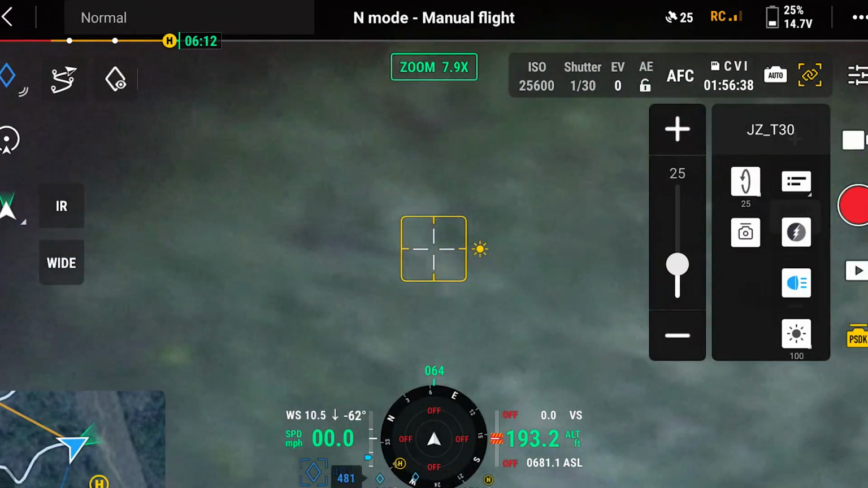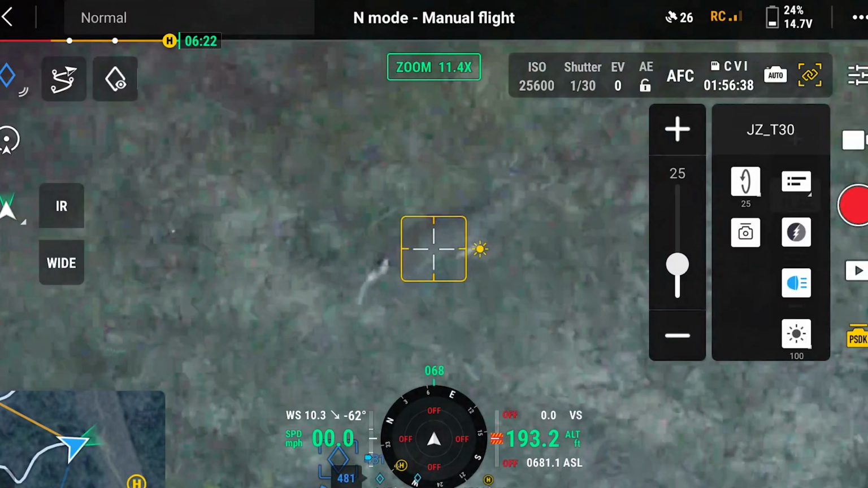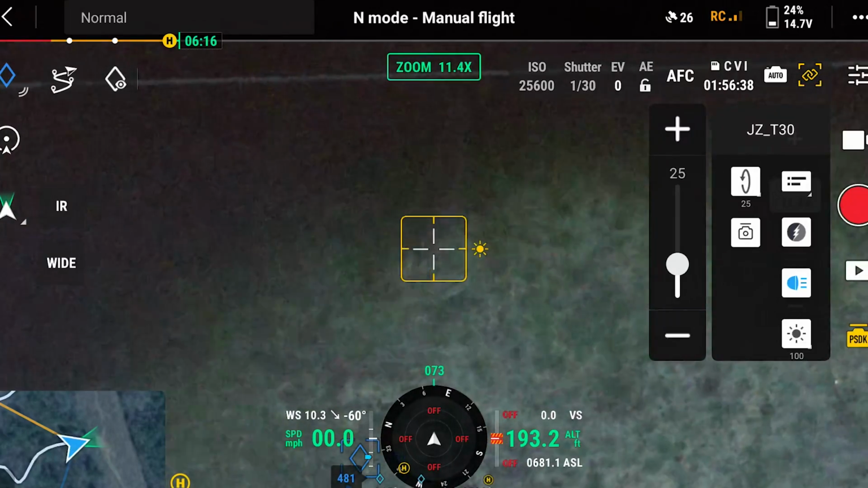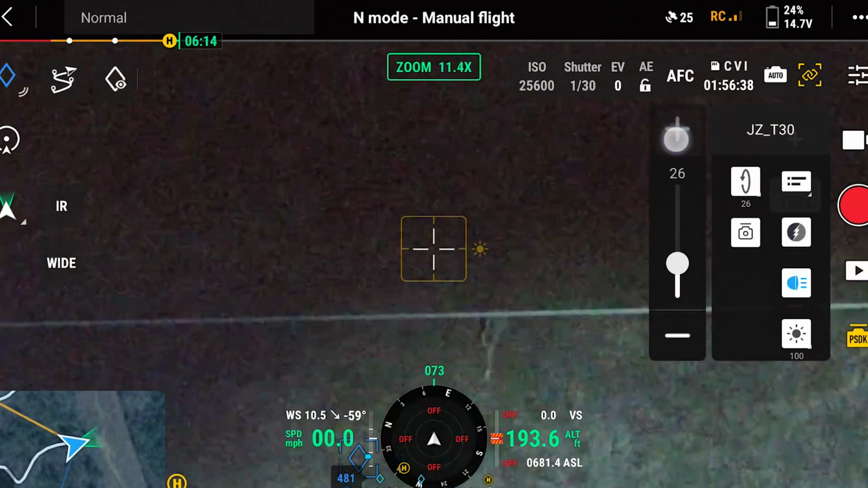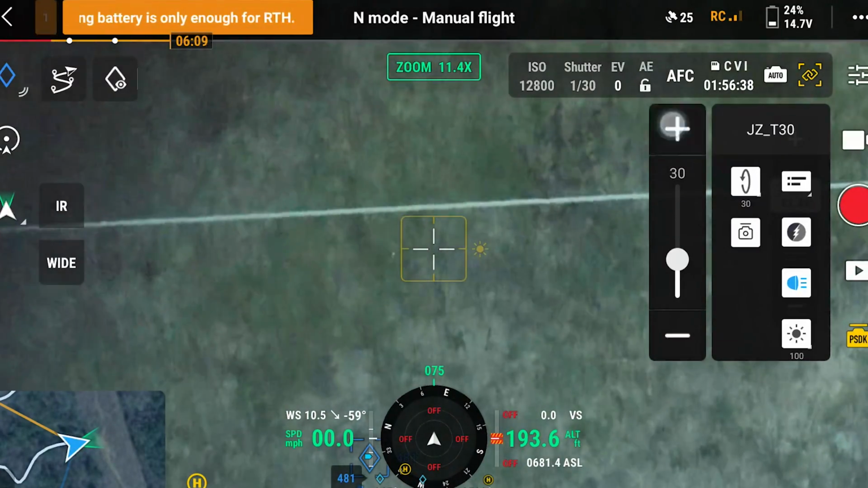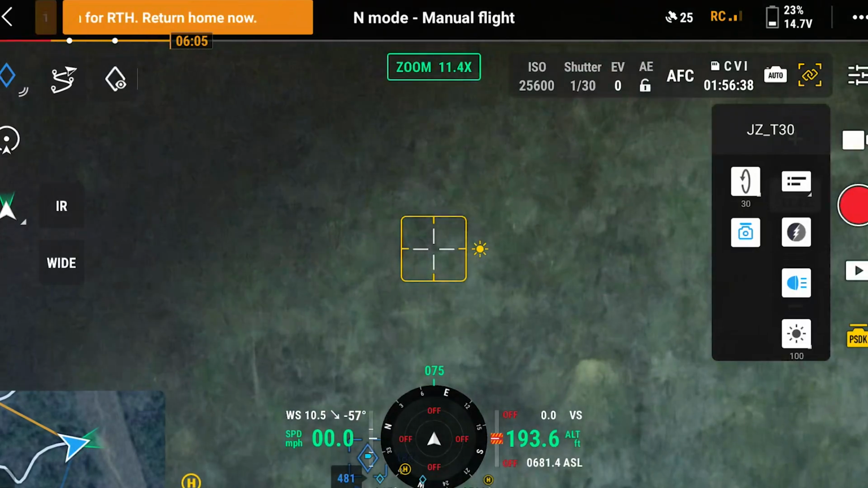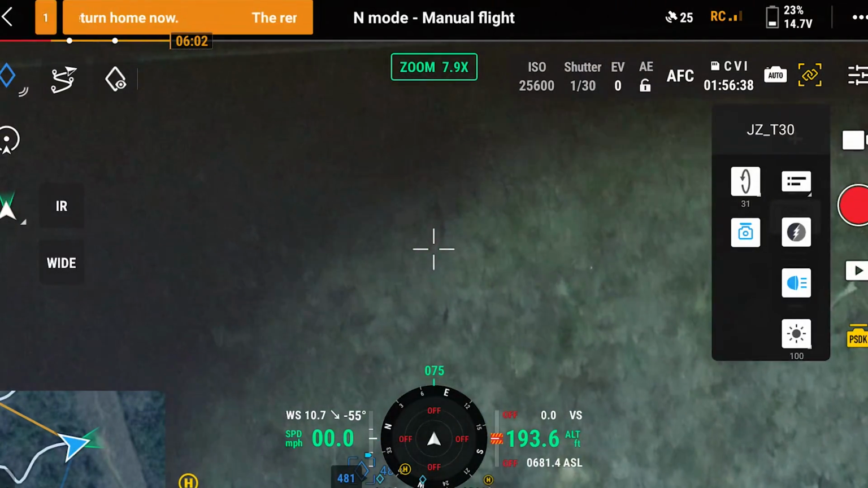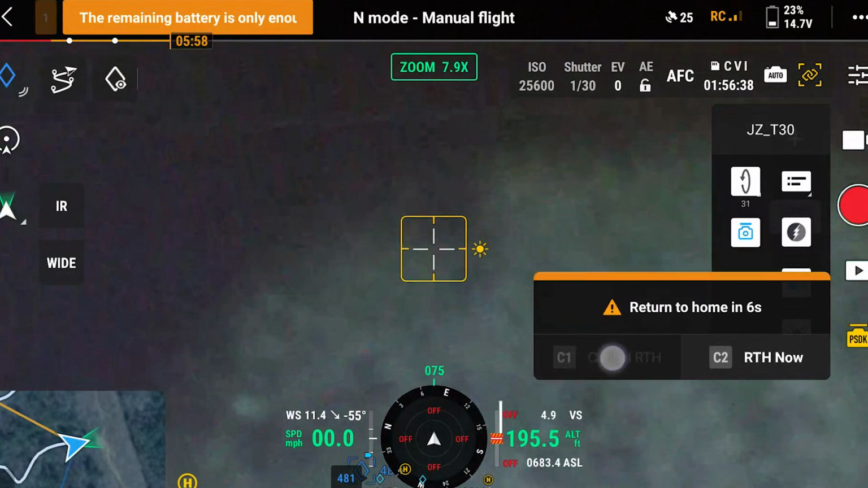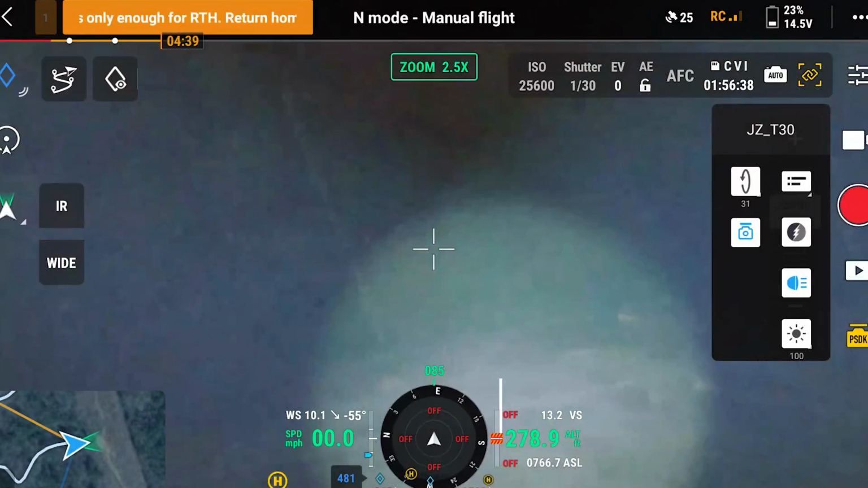There he is. He's out there hovering. Alright, let's do that.